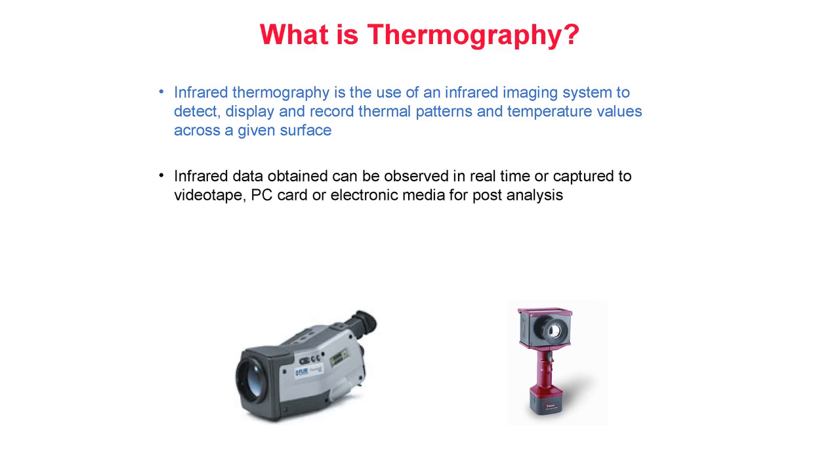Infrared data can be observed in real time or captured to videotape, PC card, or electronic media for post-analysis. Today's modern thermal imagers are video camera-like devices which often can fit in the palm of your hand. A thermal imager converts the invisible infrared energy into a monochrome or multicolored image which represents the apparent thermal patterns across the surface of the object being inspected. When recorded on photographic film or paper, these images are referred to as thermograms. Many modern thermal imagers are also capable of recording temperature as well. Once captured, thermal images and associated temperatures can be stored for future reference and analysis.